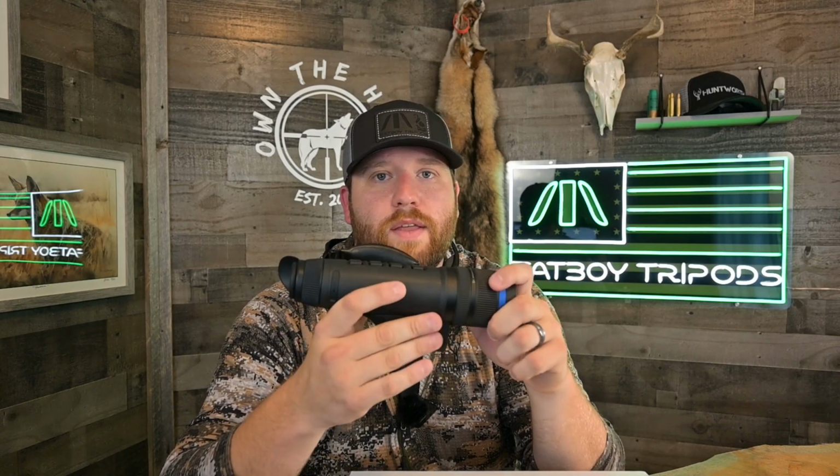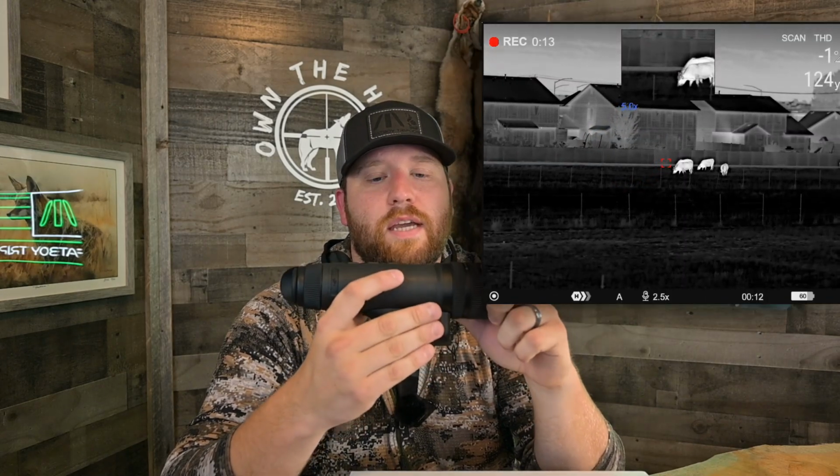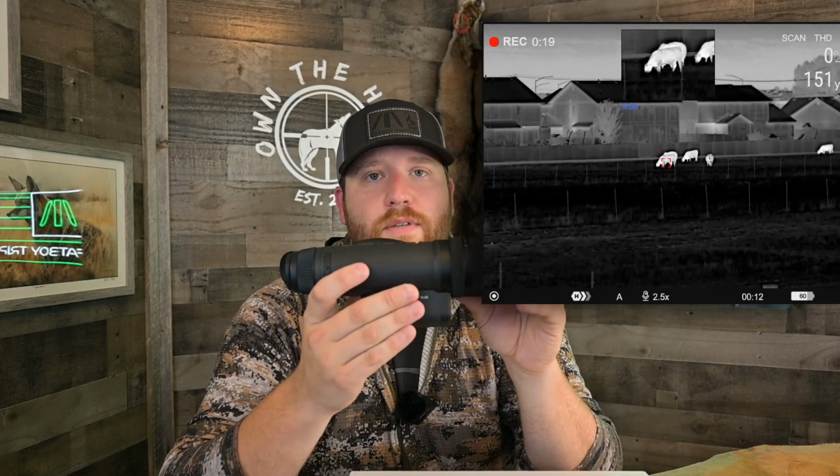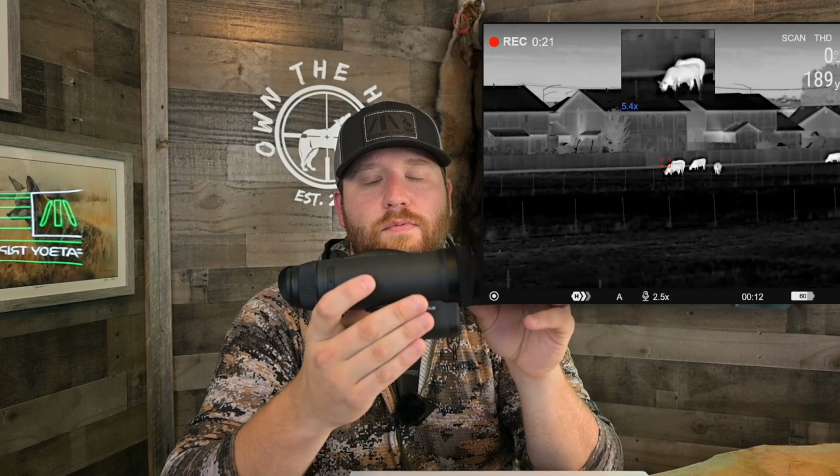With that said, guys, the image quality in good weather conditions is literally incredible. I mean, I'm talking crisp. I'm identifying deer and stuff with this way out to 500 yards. It's very, very nice. You know, I like to nitpick things, and that's really the only thing I can really nitpick on this monocular. It's a pleasure to use.